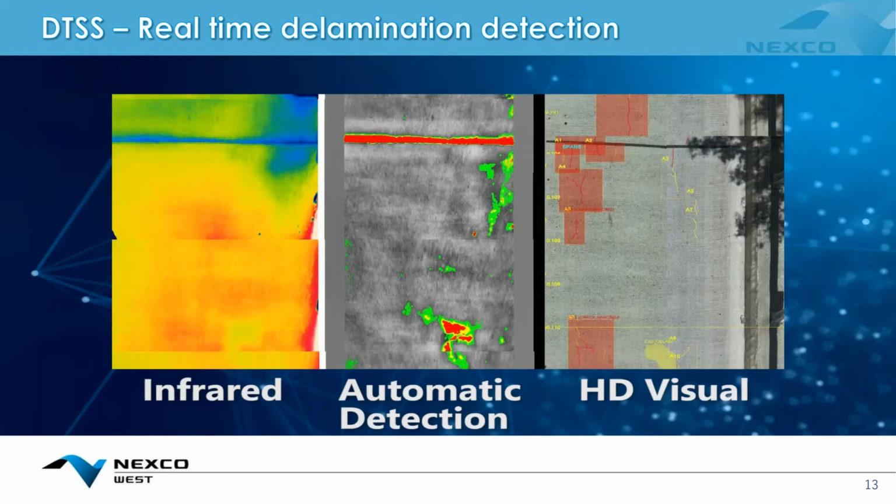And then we need the HD visual, as I mentioned, to detect cracks and spalls, but also as a proof for the infrared image, because if anybody on the call here has used an infrared camera before, sometimes it plays tricks on you. So things like the shadow in the upper right-hand corner of this image, or discoloration, oil spills, stuff like that, will create this kind of splotchy temperature differential that's not necessarily a delaminated area.